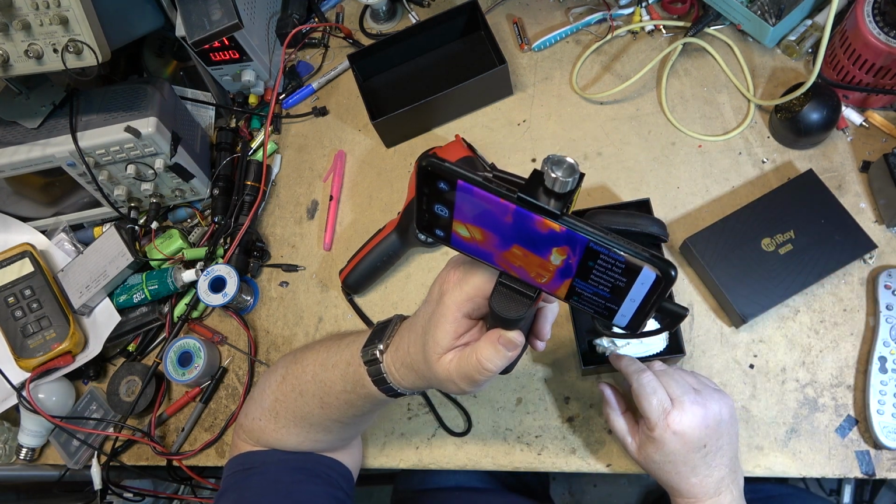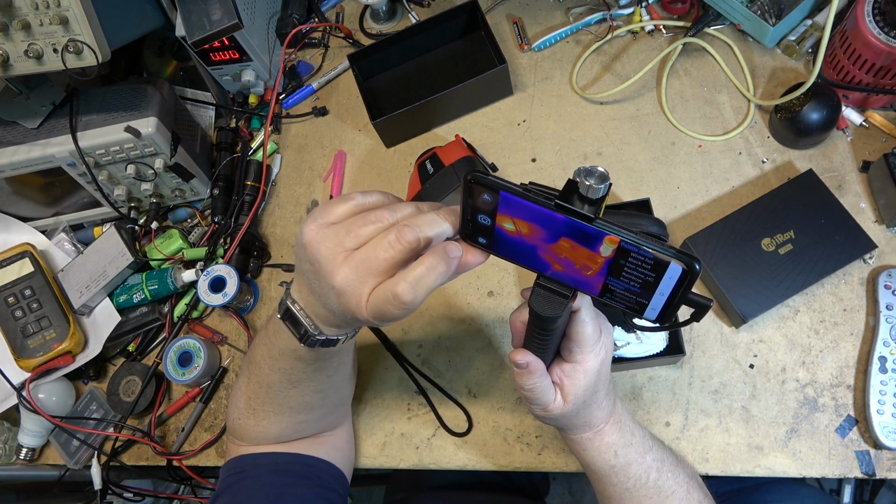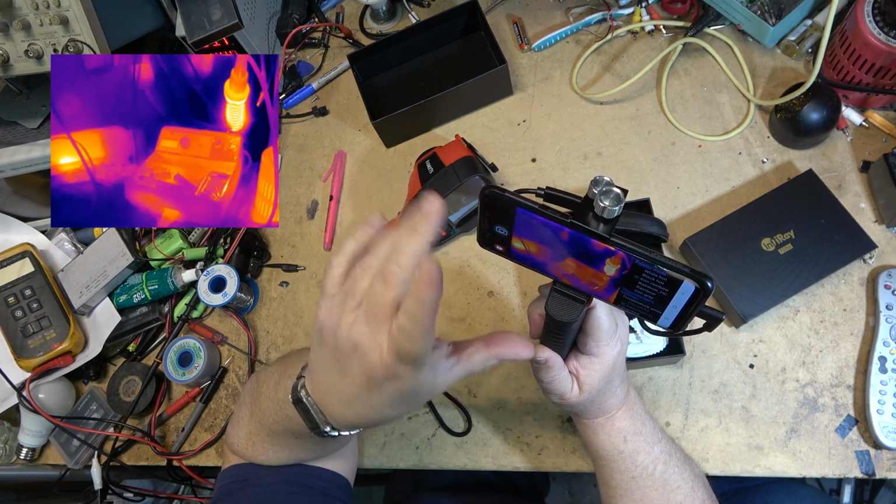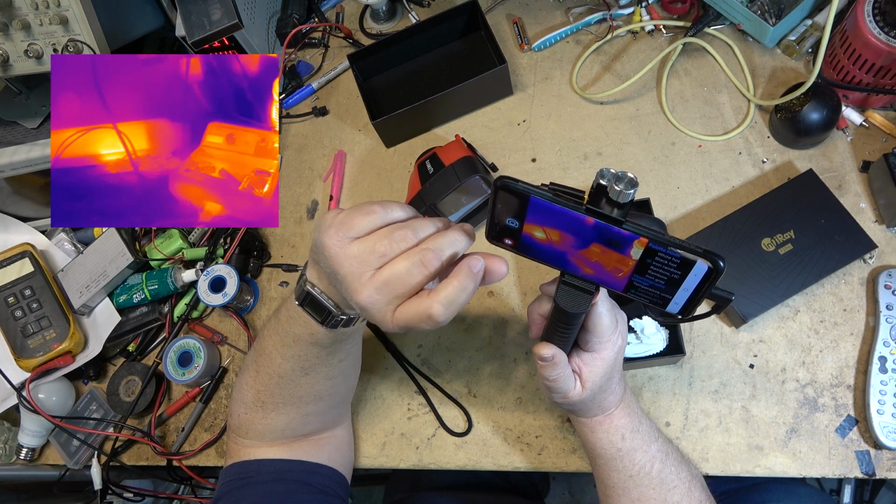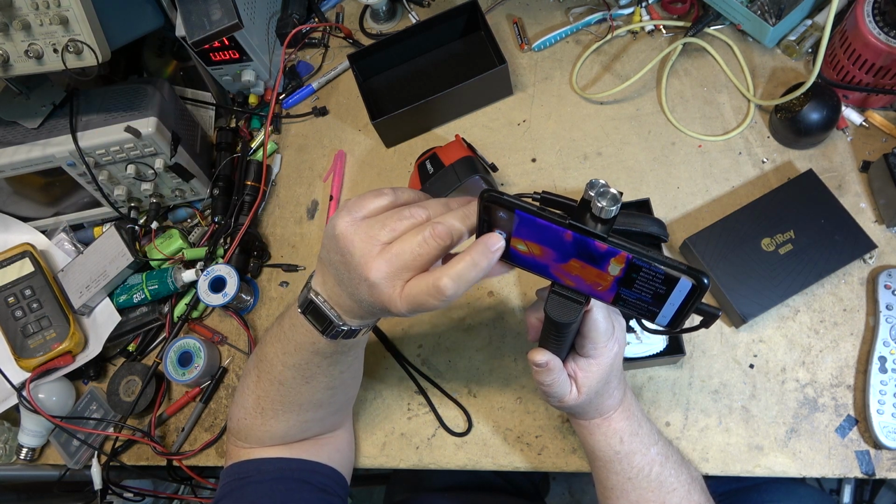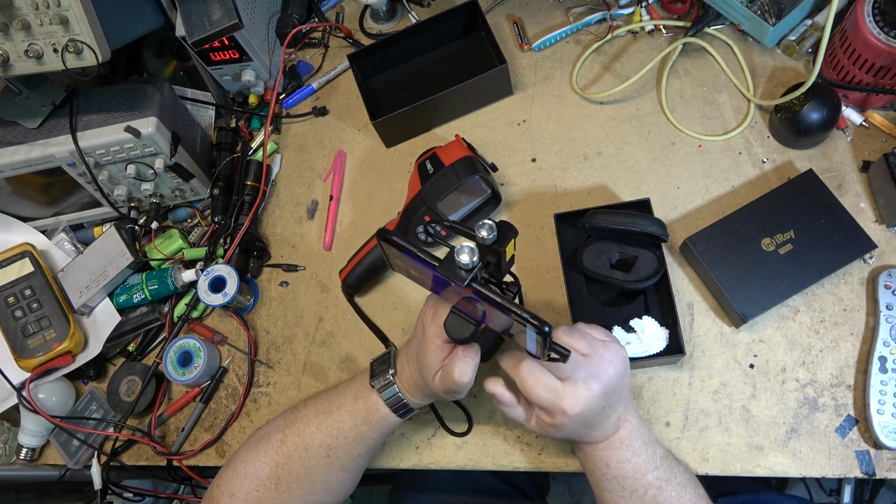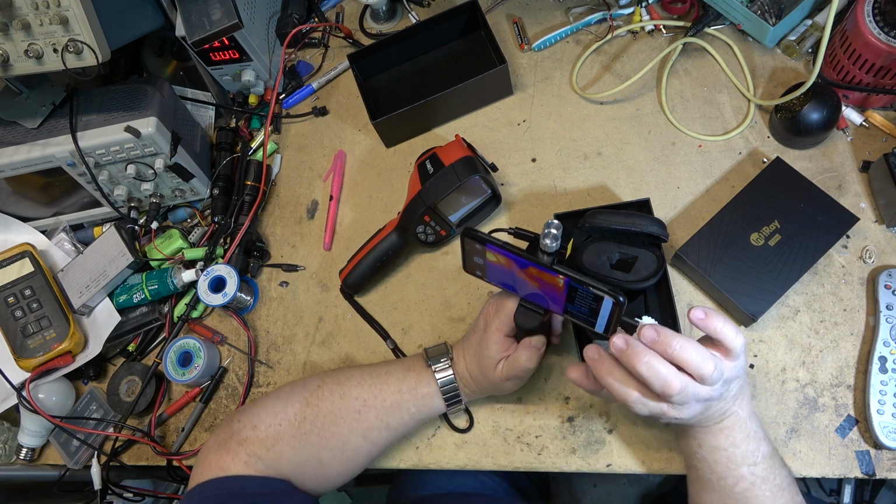settings. And if I want to make a recording on my phone, I just have to tap the screen here to make a video recording. I would tap that, and now it's going to record this on my phone. If I want to just take a snapshot, I can do that. But again, I have to get my phone out to do this. I'll show you the other one as well, and then we're going to do a few comparisons here.